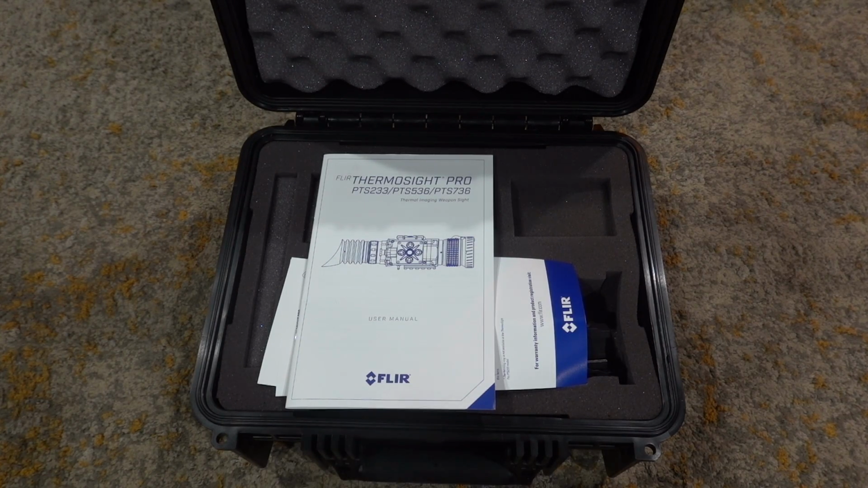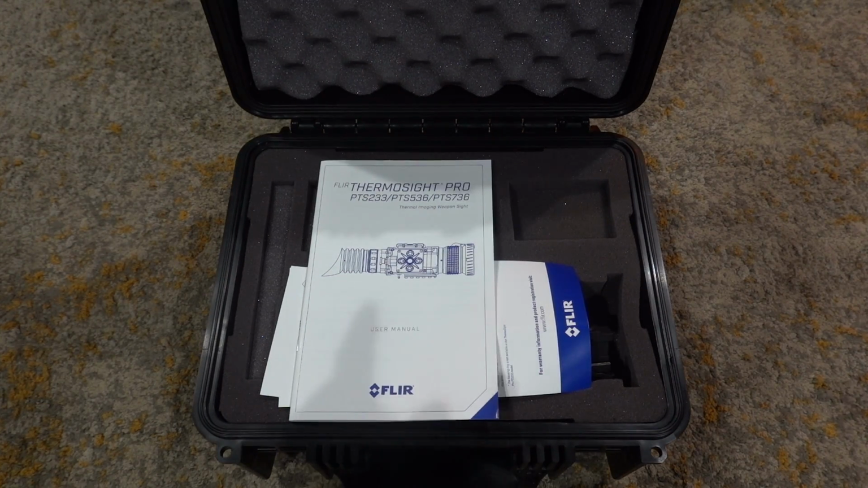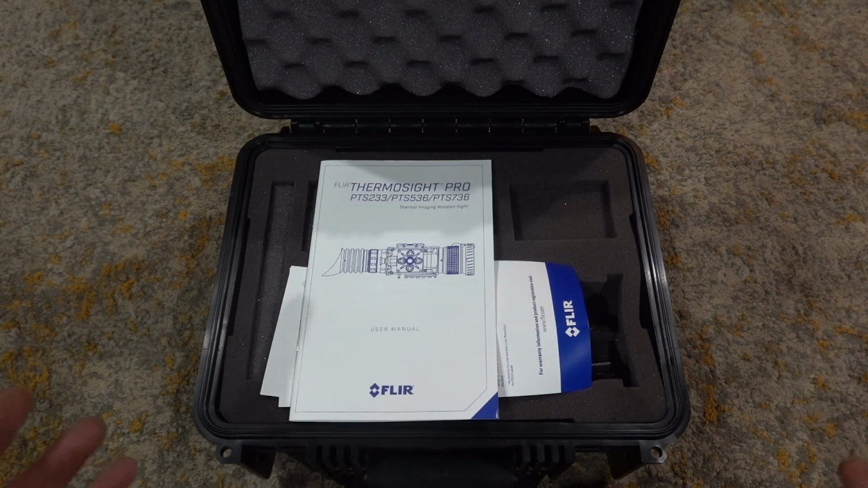So those of you guys who are on the fence about this, let me tell you right now that I have the Reap IR, or the Reaper. This sight, when I used and demoed it, compared to the Reap IR, which is 6,000 and above, yes, the Reap IR is better, but it's not a few $1,000s better.